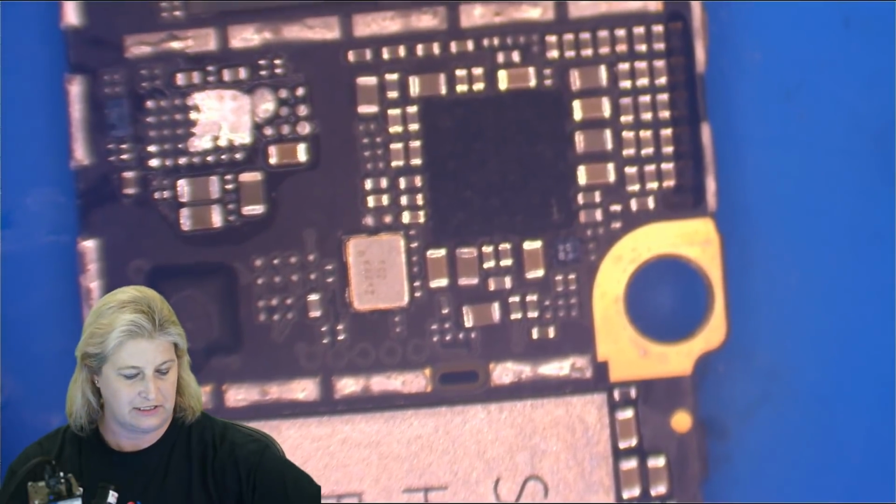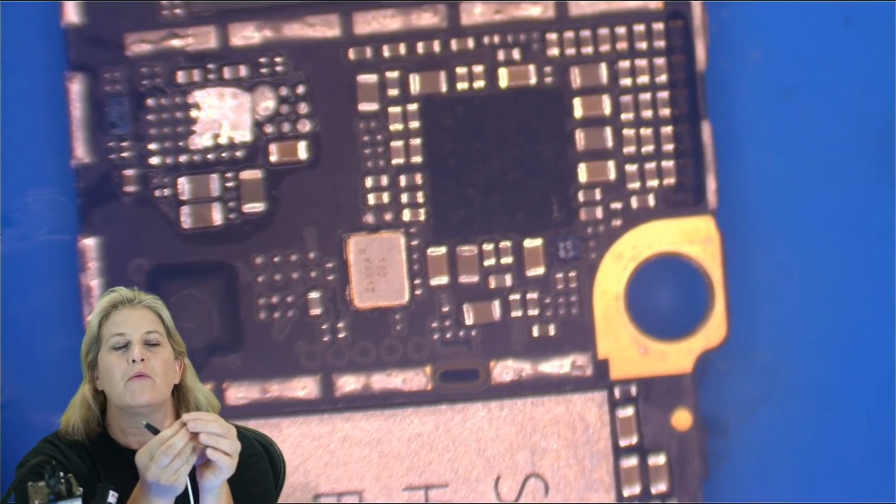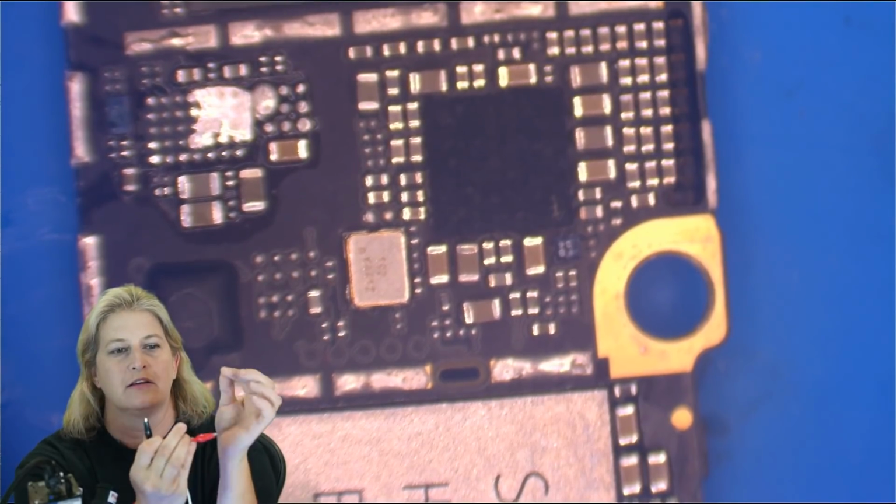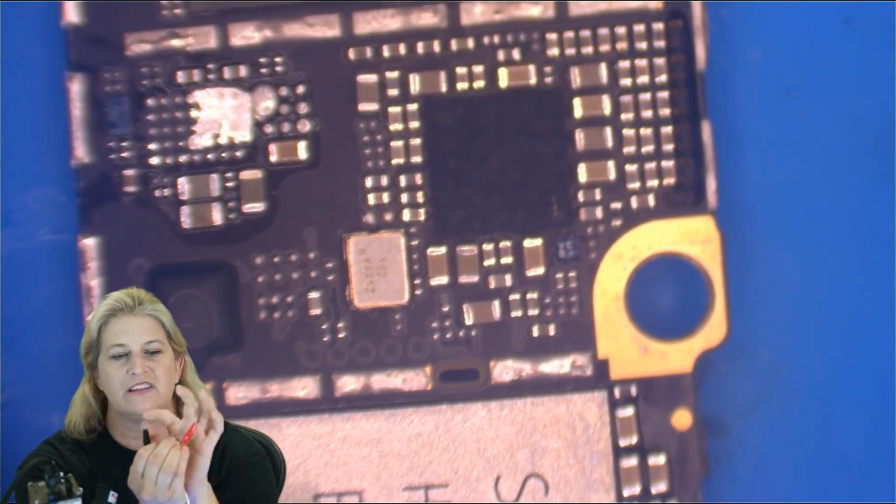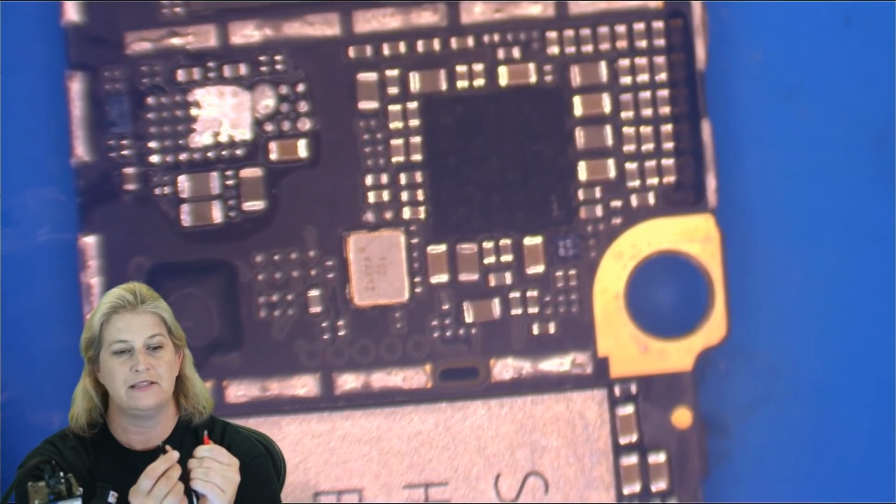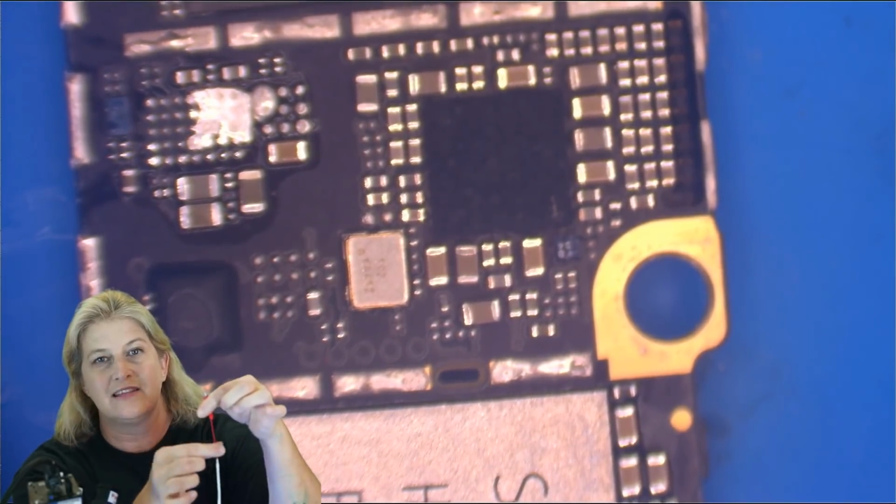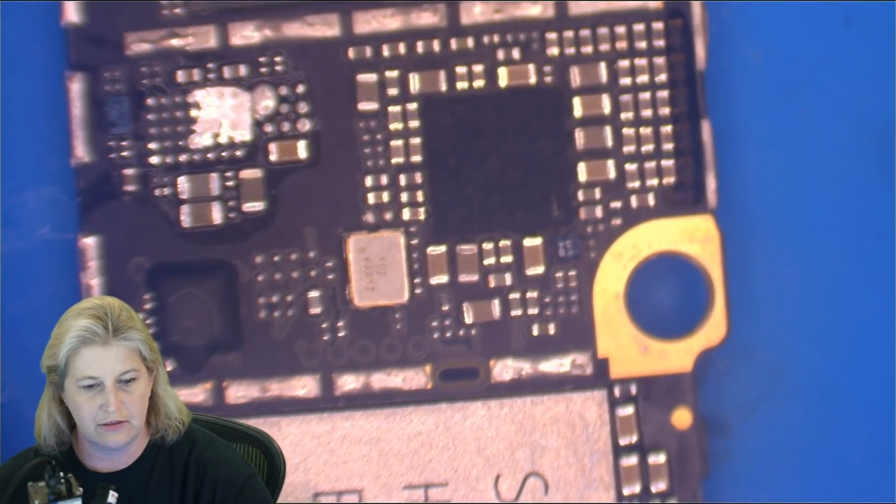If you take your DC power supply and you put a thin little hair-like wire to connect positive to ground, what's going to happen? The thin wire burns up. But what happens if you put a big fat piece of metal there? Nothing happens. What gets hot? This thin wire. Big fat metal in the board doesn't get hot.